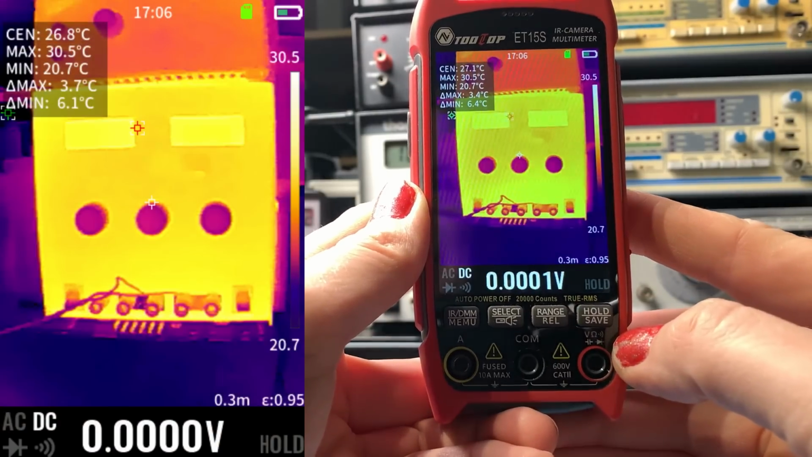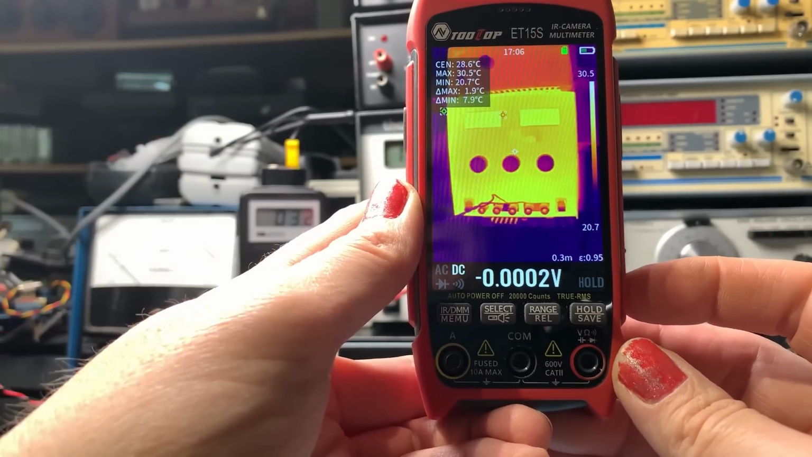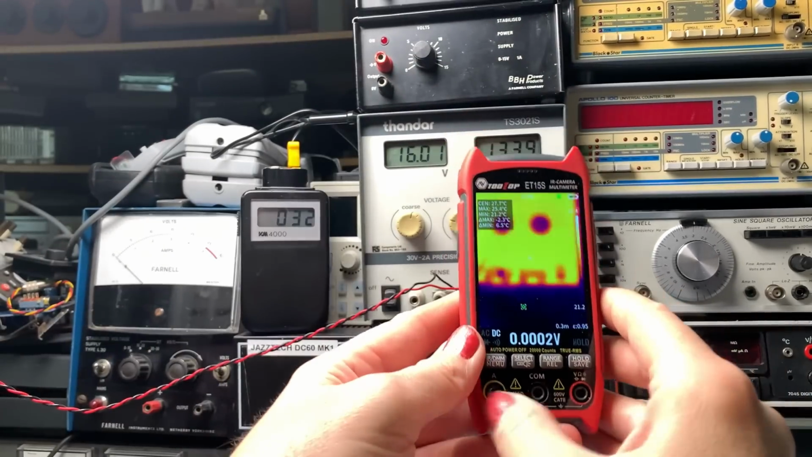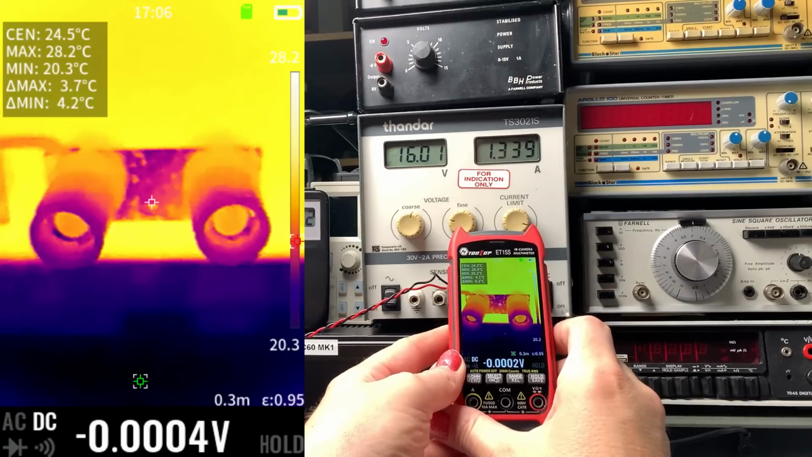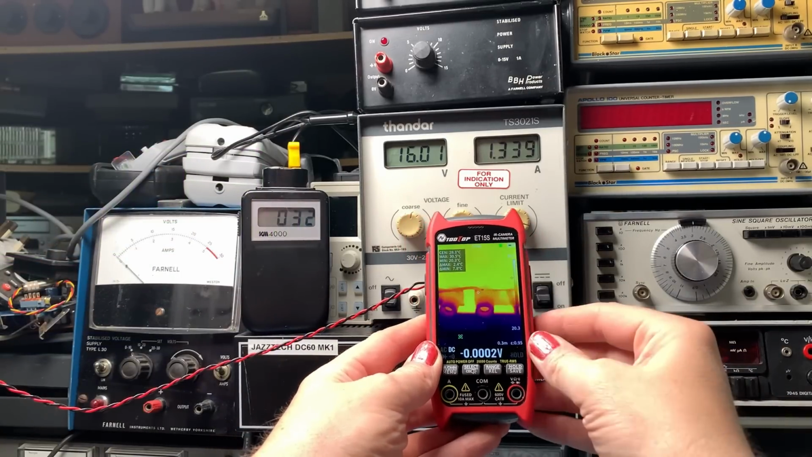Screenshot saved successfully, and you can hook it up to your PC with the USB-C cable that's supplied to get the images off. Let's see if we can get one with the macro lens. Look at those terminals. That is amazing, the amount of detail. Look, you can even see the dirt on the contacts there.